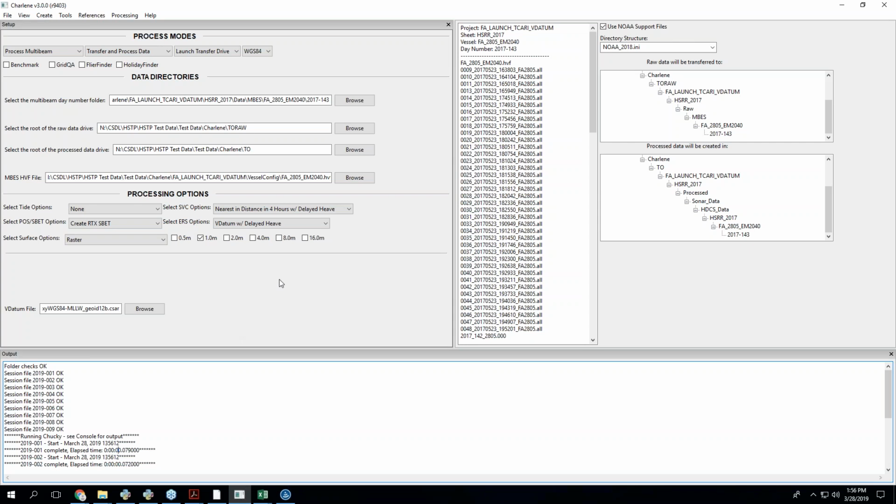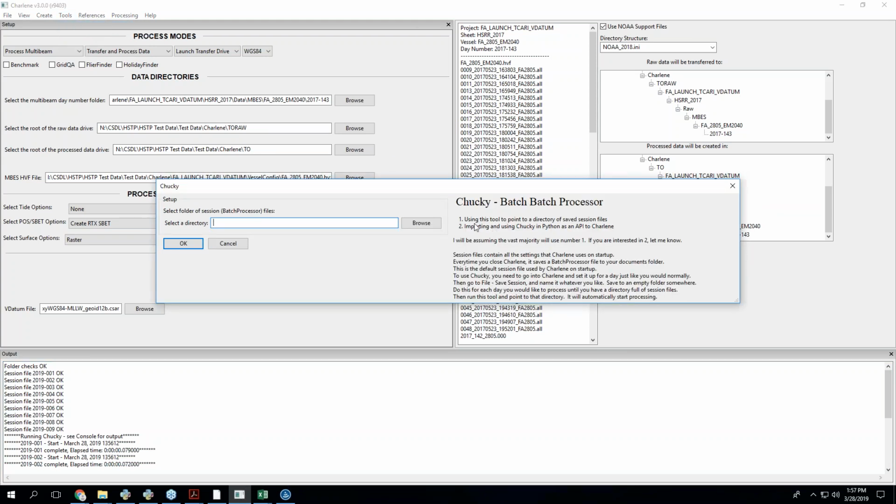So you can process a whole project of session files with one click and just leave it running over the weekend. And I've done that a couple times for people. It's been kind of useful. So that's the Chucky idea.